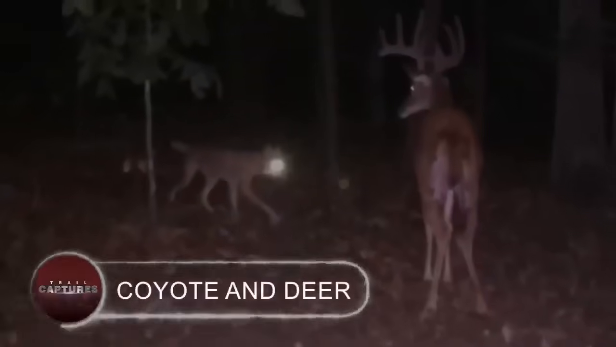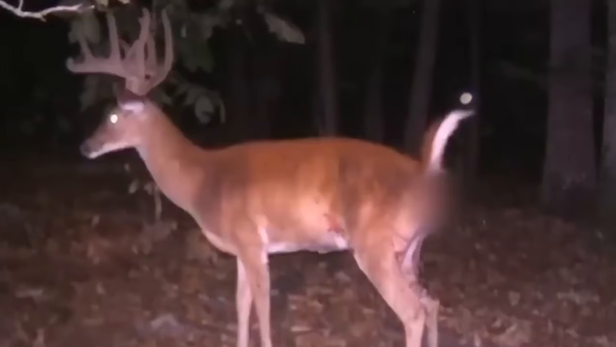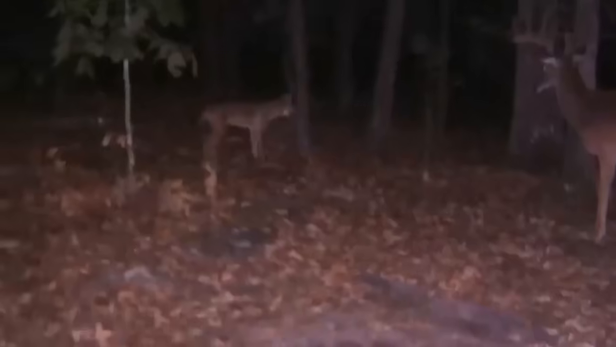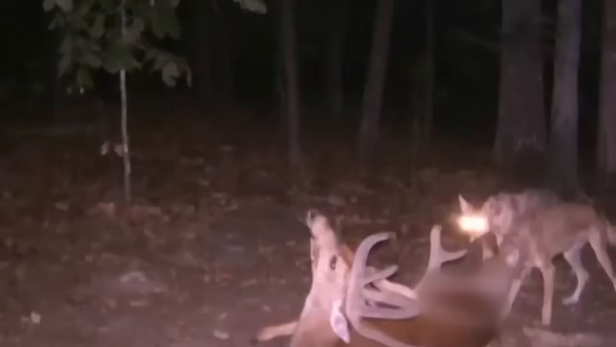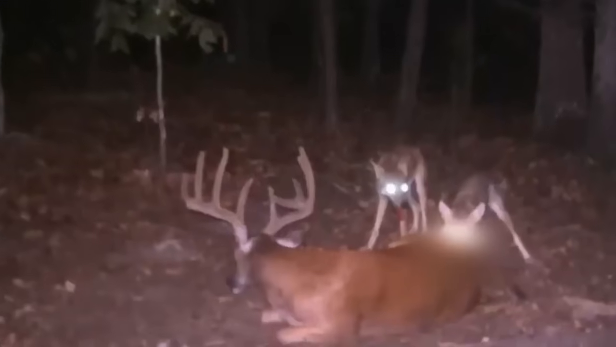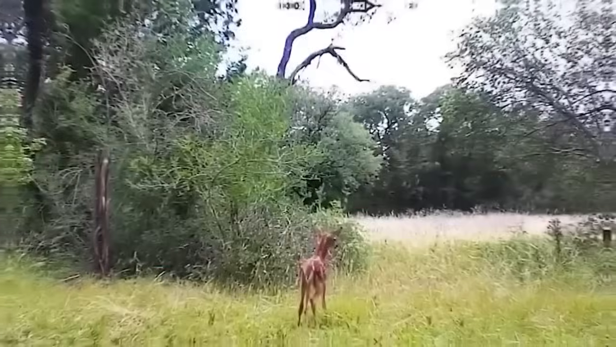Coyote and deer. There was a wounded deer visible in front of the trail camera. Two tiny but ferociously hungry coyotes are standing behind it, waiting for the buck to faint so they can get to the meat. Even though the buck is awake, it appears as though it has given up on life because it does not defend itself from the coyotes that are getting closer. However, the coyotes don't always come out on top in the end, just like this.